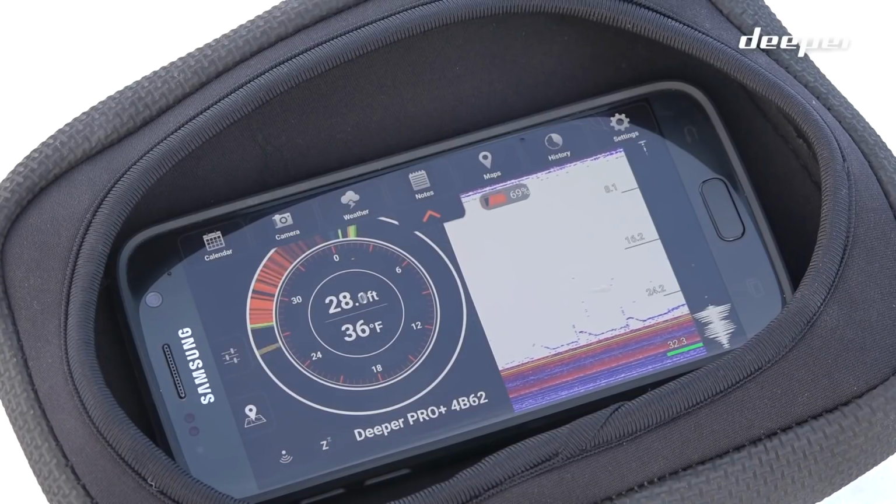Within the app itself, the Deeper has a few features that are more ice fishing friendly. In addition to the flasher, you can now have a split screen showing both a flasher and a 2D sonar view. I always sort of prefer the 2D sonar personally because it gives me a better perspective of jigging rhythm and how a fish reacts to certain movements, but the flasher is preferred by many people who just want to see what's going on in real time.